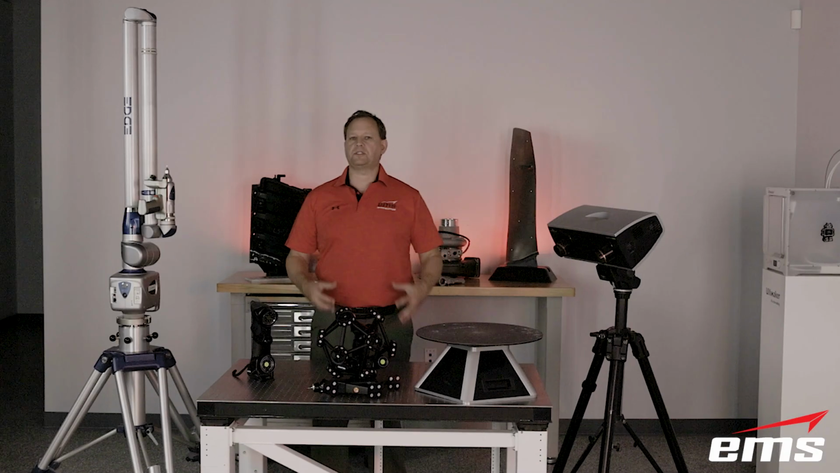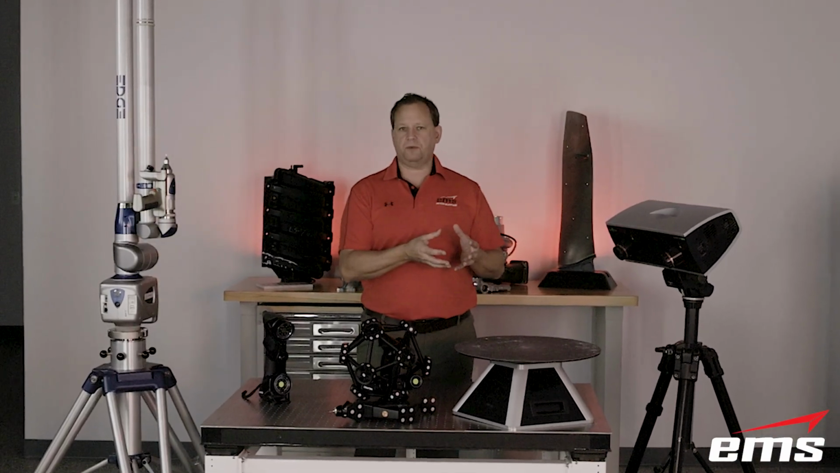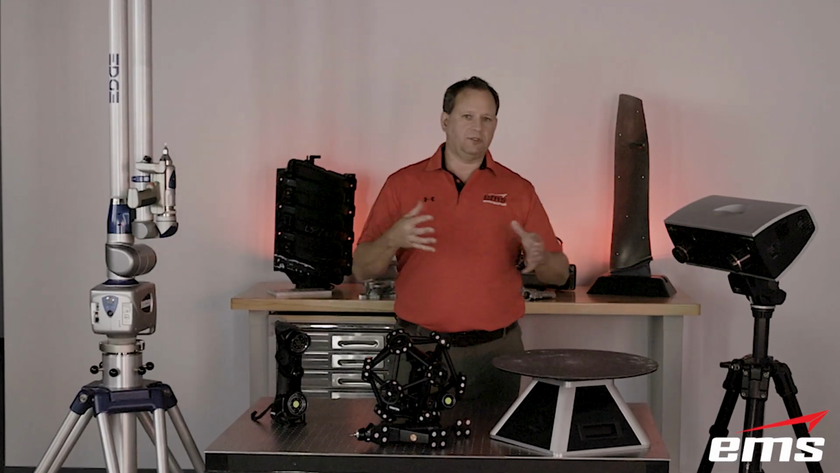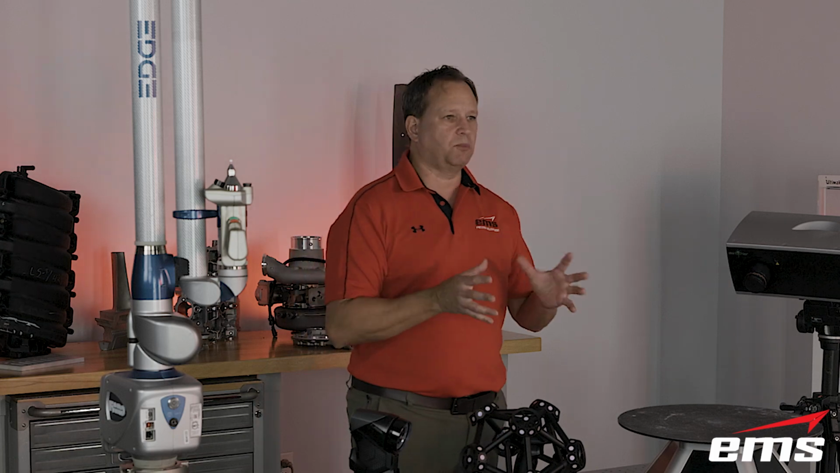All right, now let's discuss part size. So depending on what you do, you may scan all small parts, you may scan all large parts, you may scan just maybe medium-sized parts, and other people scan all kinds of stuff. So which ones of these systems are good for what types of parts as far as size? So let's start with small parts.